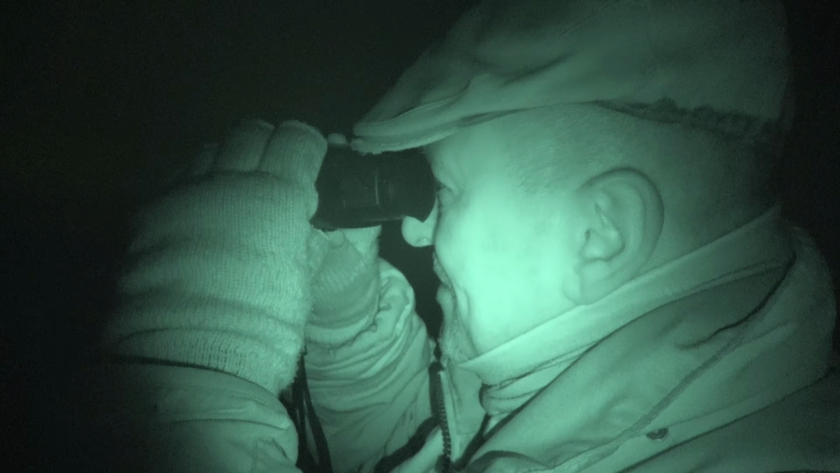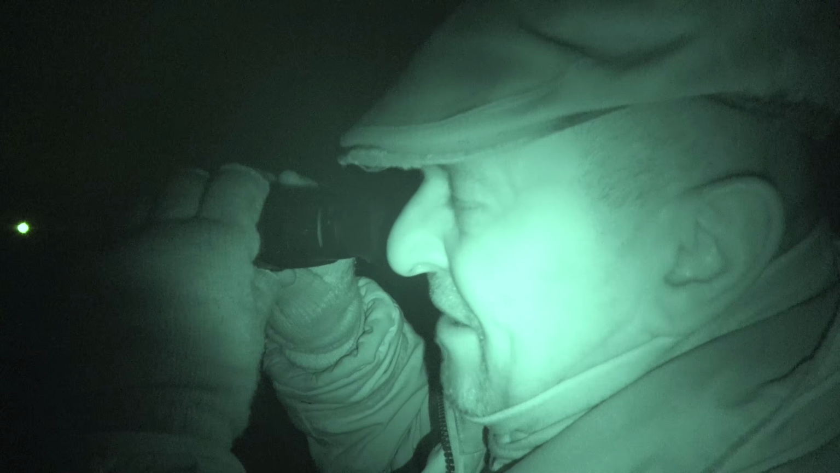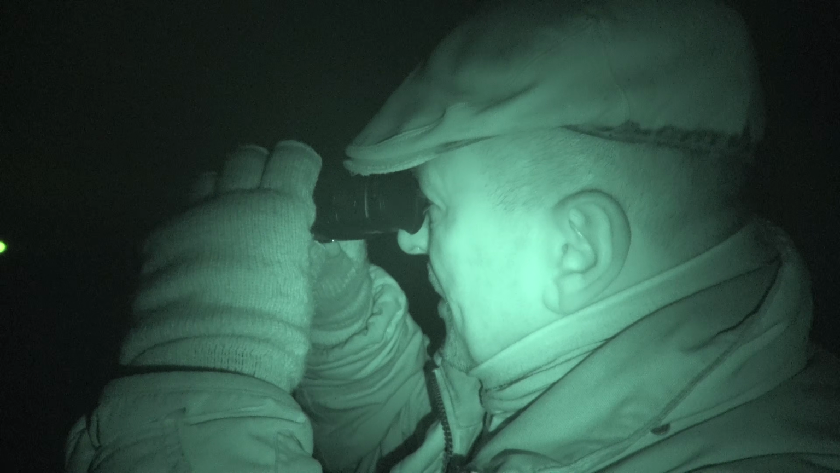Yep, it's now come. Okay, we spotted this fox coming out of the wood. It's now come right up to the top corner again, like it did the other night. Now it's bloody sat down. There's going to be nothing quick about this one, I don't think.